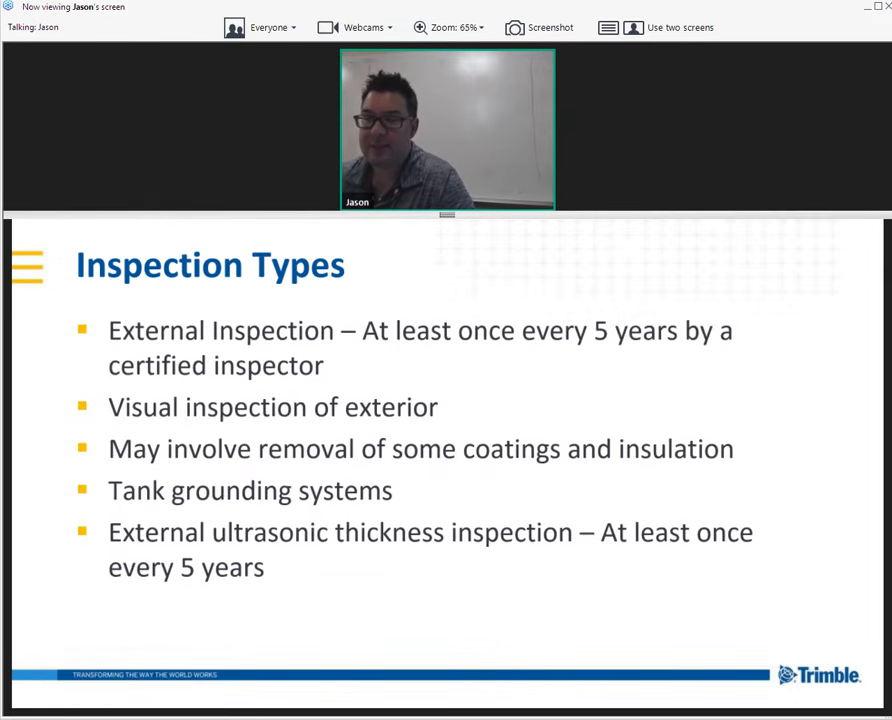So on the inspection types, the external inspection is generally once about every 5 years by a certified inspector. So with API here in the US, other regions are similar. You have to have a certified inspector. You can't just hire anybody to do this. But I do notice that there seem to be a lot of companies in the US that will just pop up out of nowhere. So I don't know how stringent it is to become a certified inspector, but there are a lot of companies doing this. It requires visual inspection of the exterior, and could involve removal of coatings and insulation to check for more corrosion.